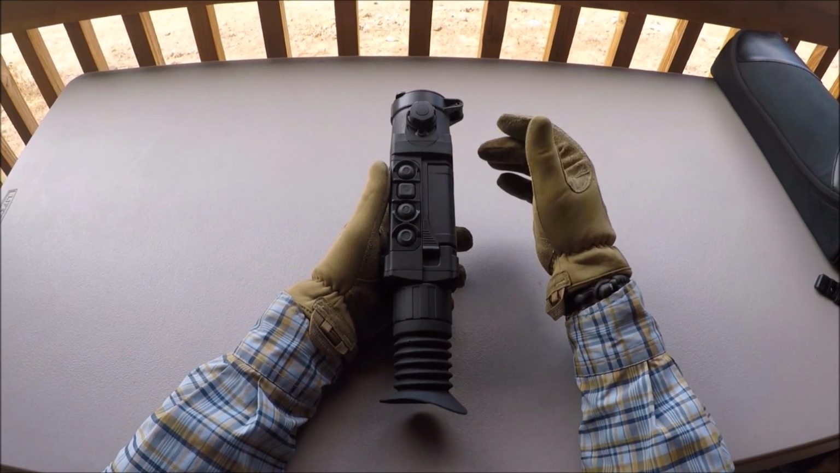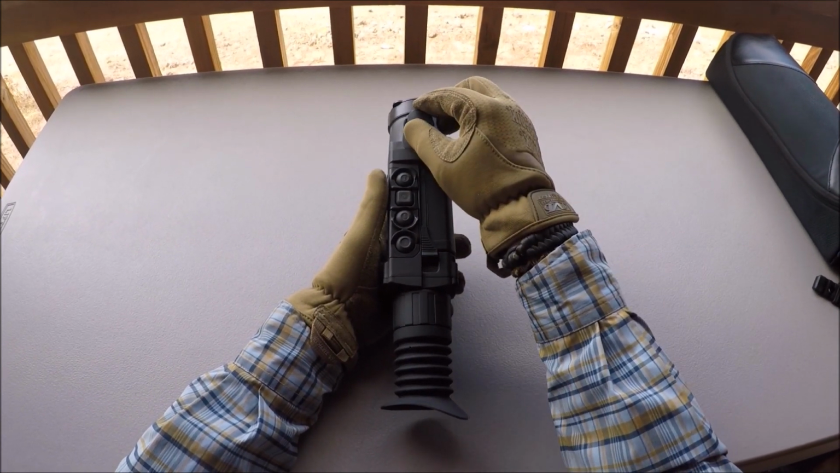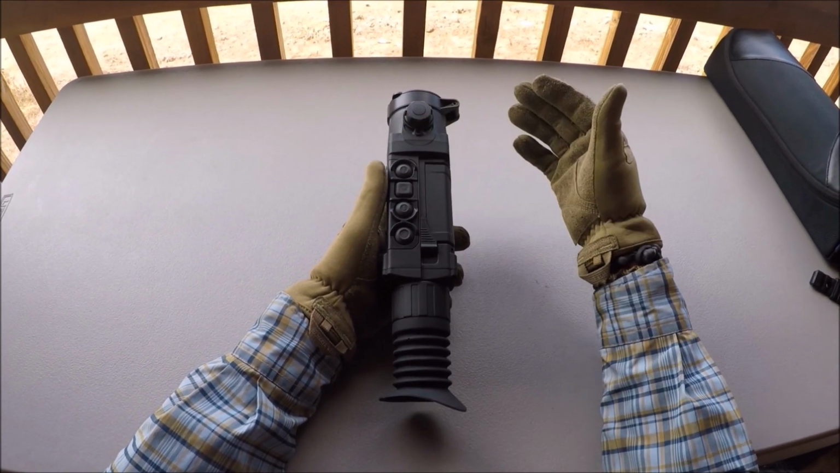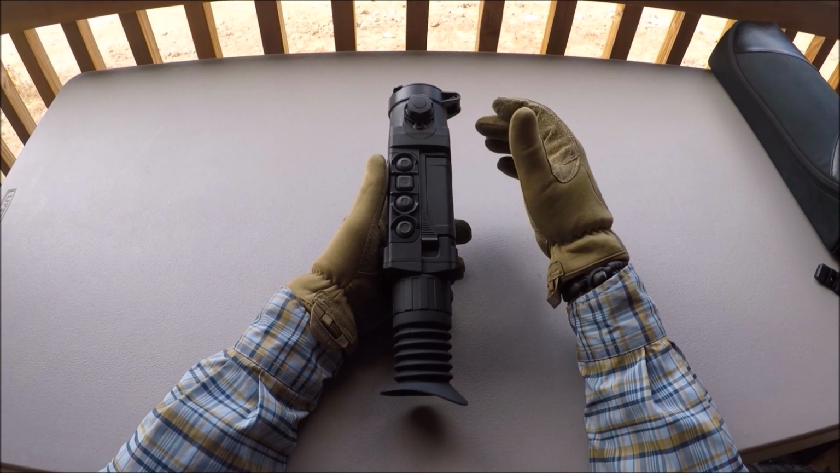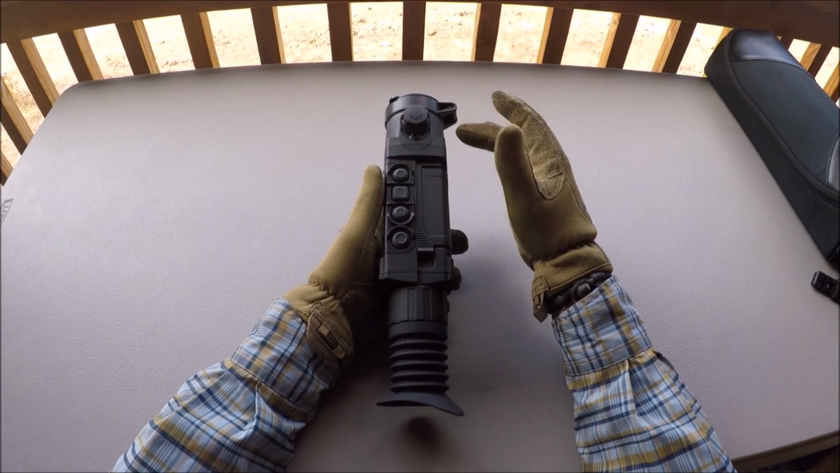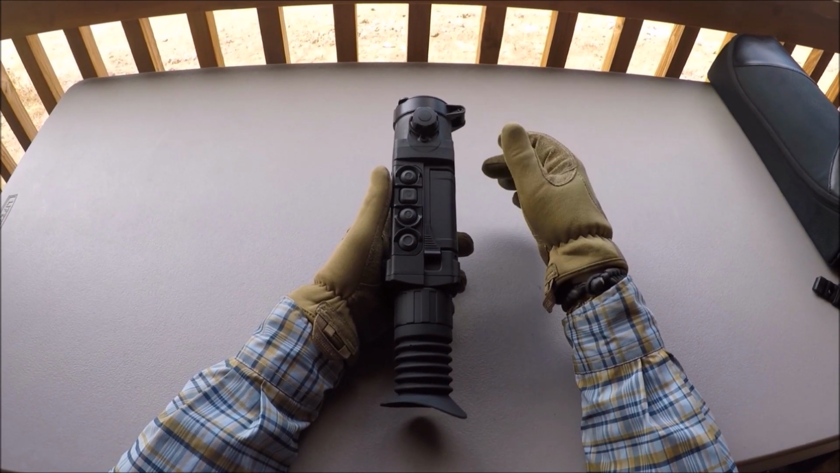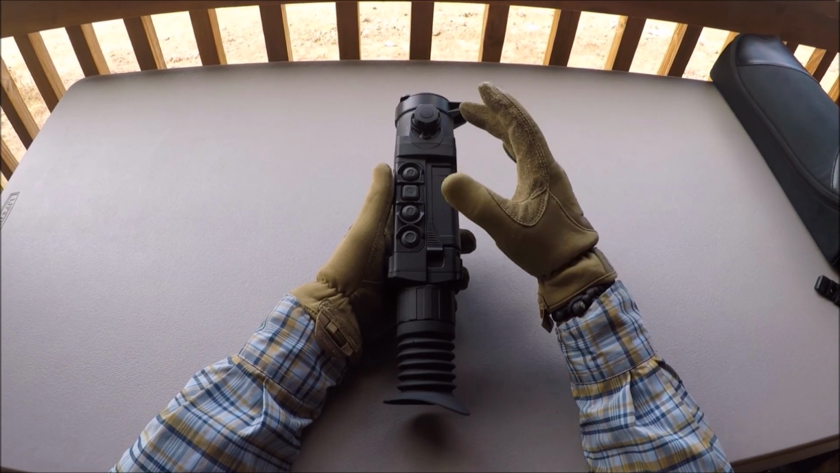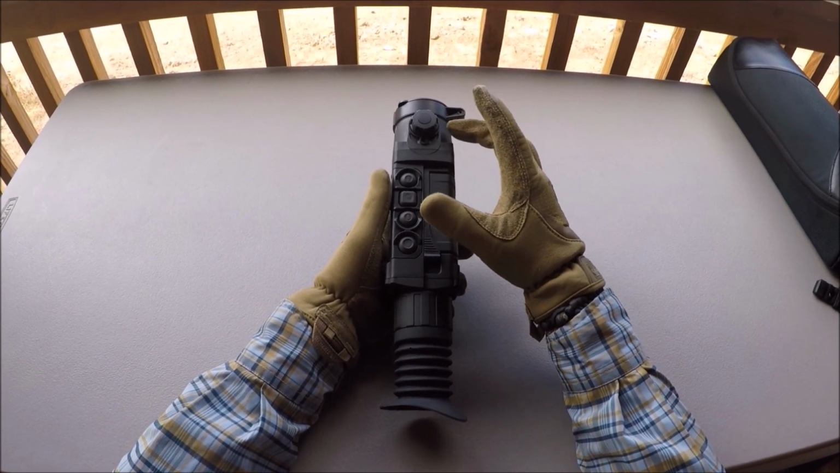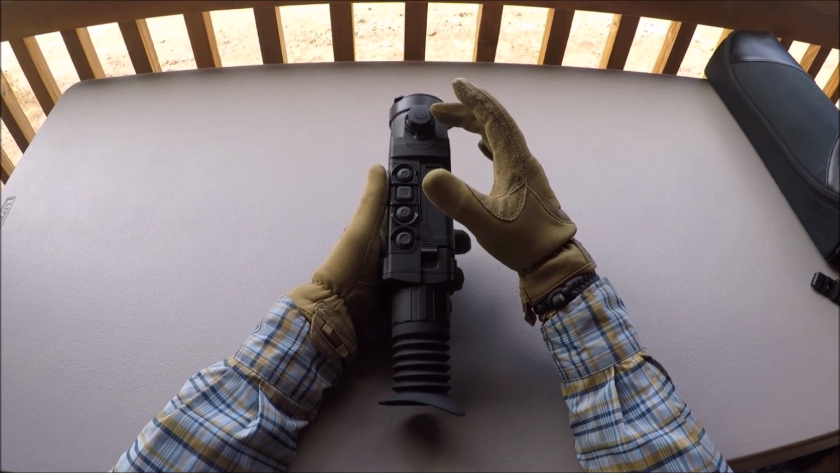And then resolution-wise, this 384 17 micron core with this focus knob ability, so you can focus for distance, is huge. And plus the base magnification, with the base mag being 2.1, versus some of the other devices which are below 2, sometimes closer to 1.5 or whatnot. Anything up to 100 yards and even beyond, and then with the focus knob even closer, I can see really well.